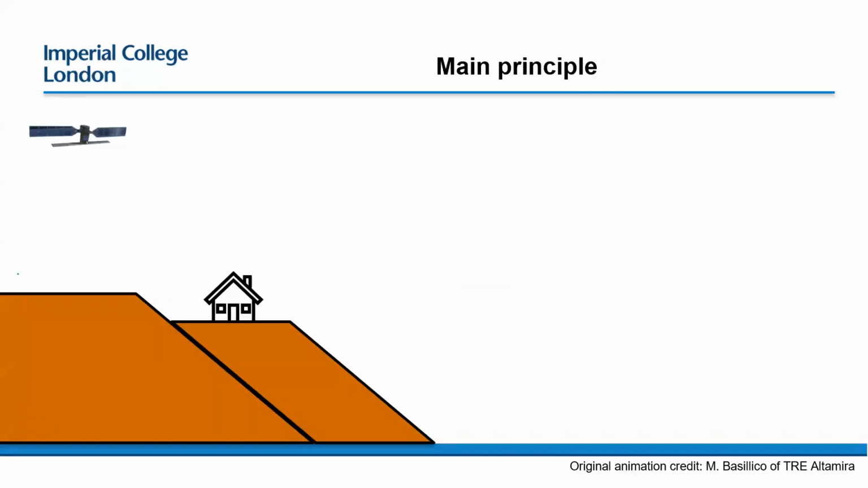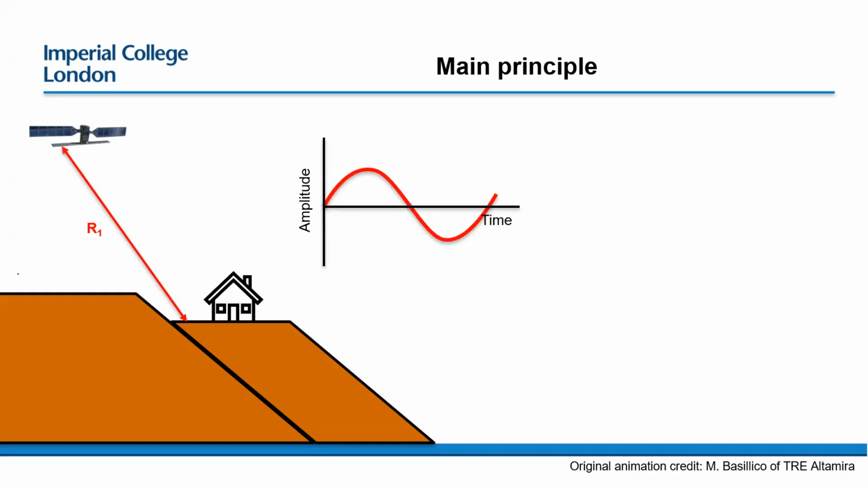Just to talk about the main principle of InSAR, we'll be sending out a sinusoidal radar signal from our satellites, and we'll measure the return of that signal. And basically on the timing of that, we can determine the range of an object.